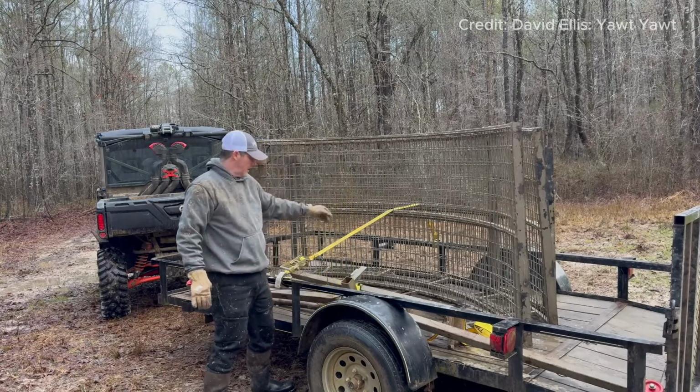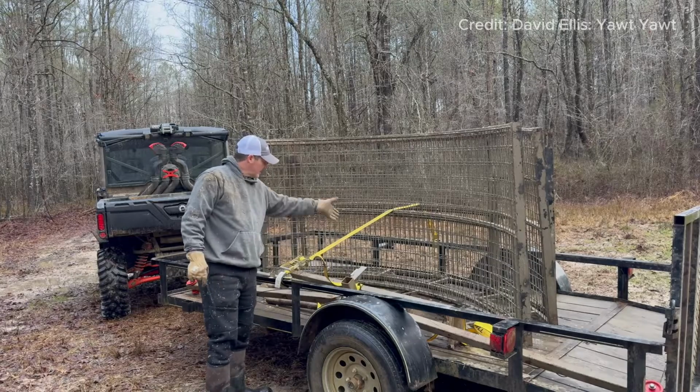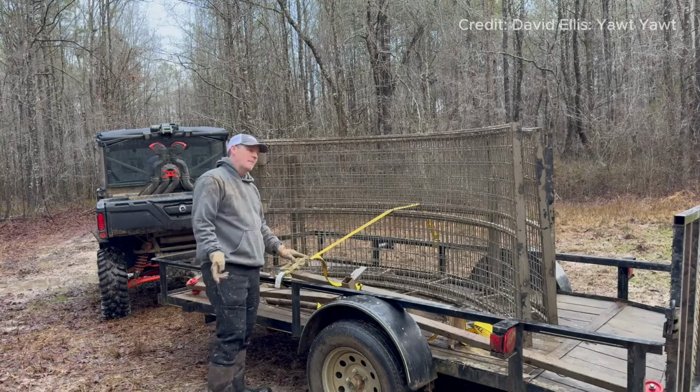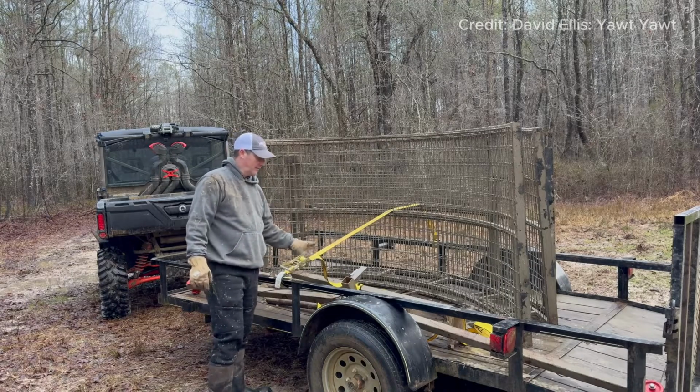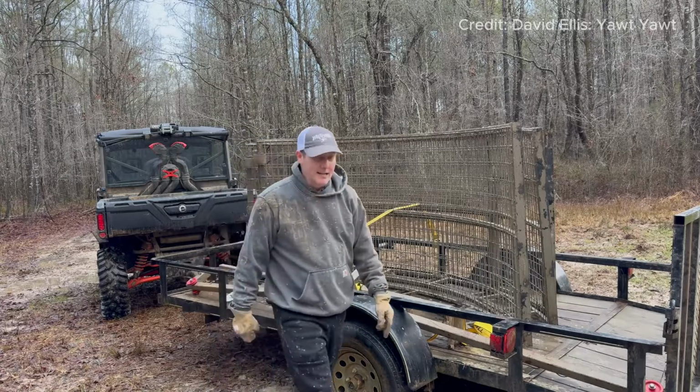Leave that there. By the time I bounce up out of here, it'll be slacked up a little bit with the movement, and I can cinch it back down before we get ready to go on the highway. So anyway, that's how I tote that thing.